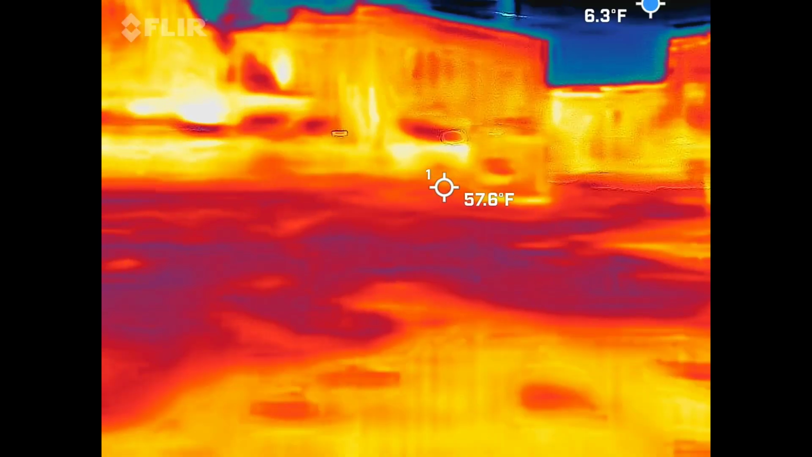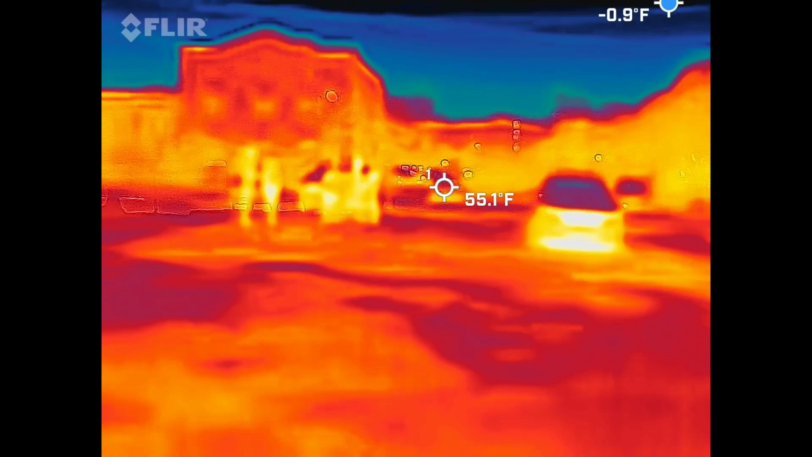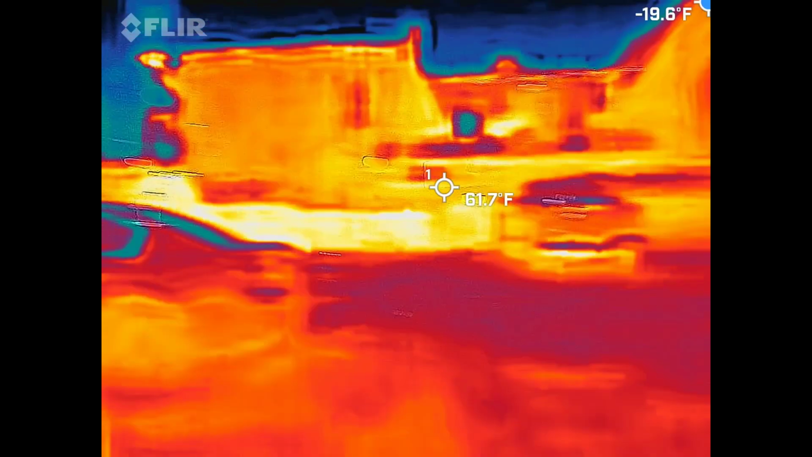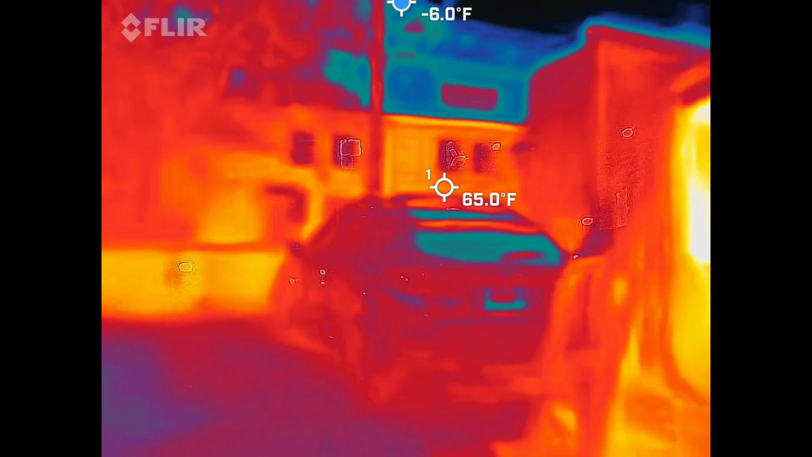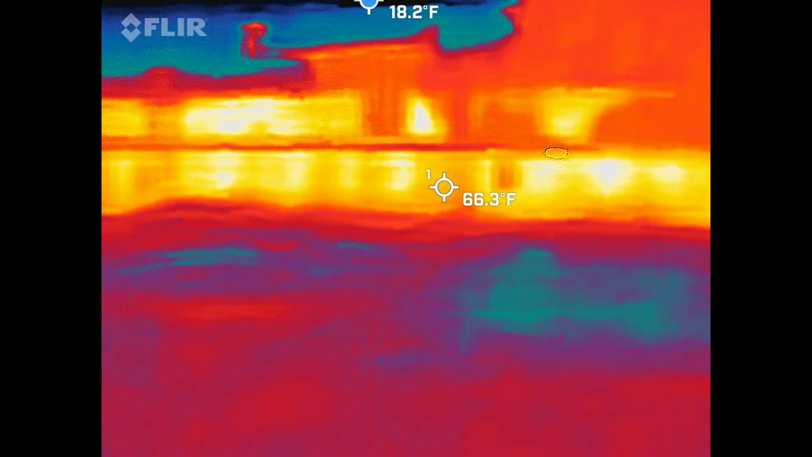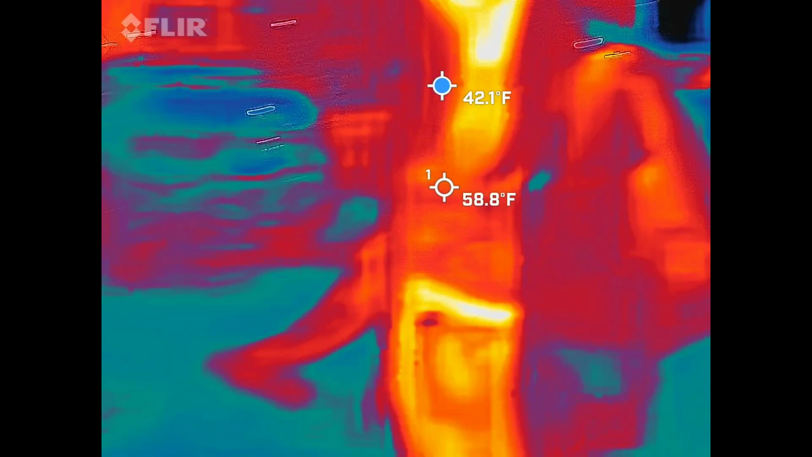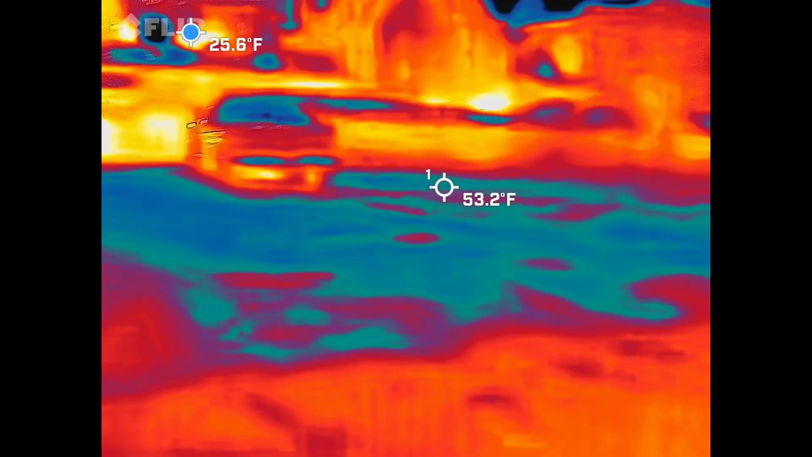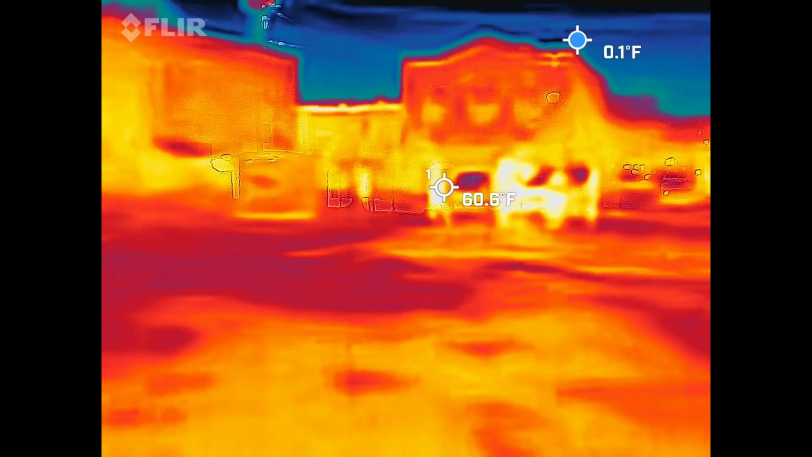What happened to your home? Did you lose your home? What did your home look like? What did your home look like? What happened to your home? Did you lose your house in a fire?